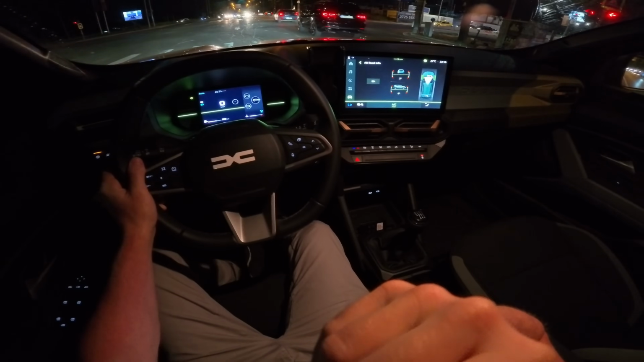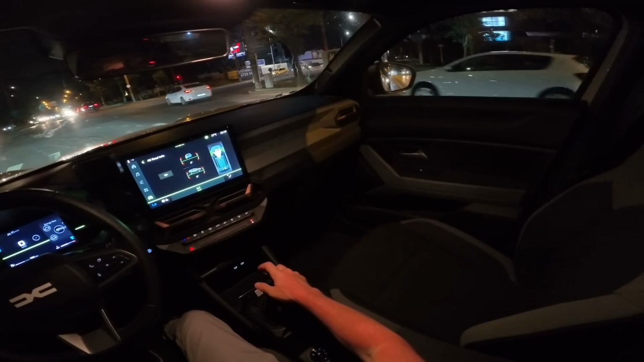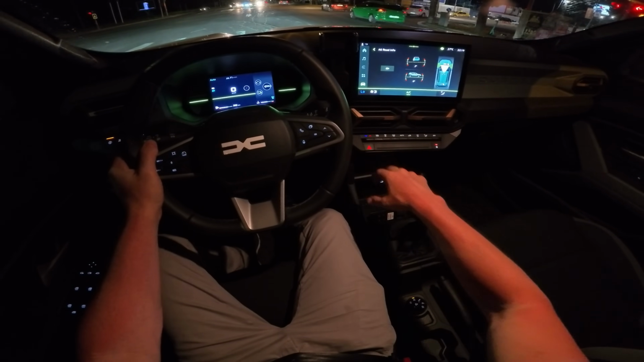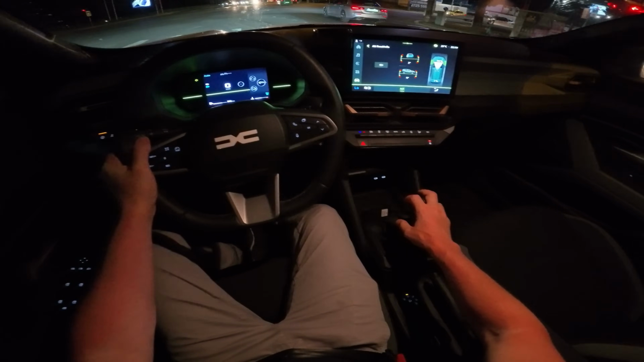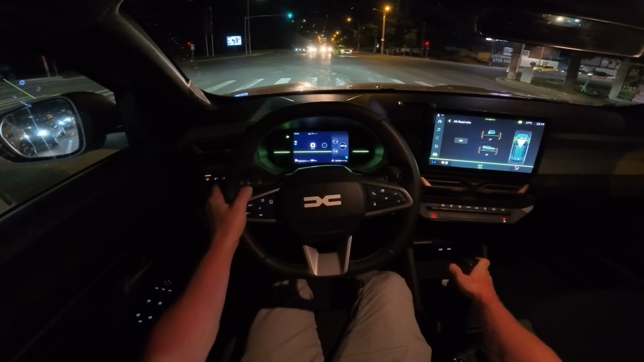Go back here. You will see the consumption right now. Until here we have 10, but it's kind of normal. We stay a lot in traffic, plus we have this climatic system on level 4. That's quite strong. All right, let's go now.